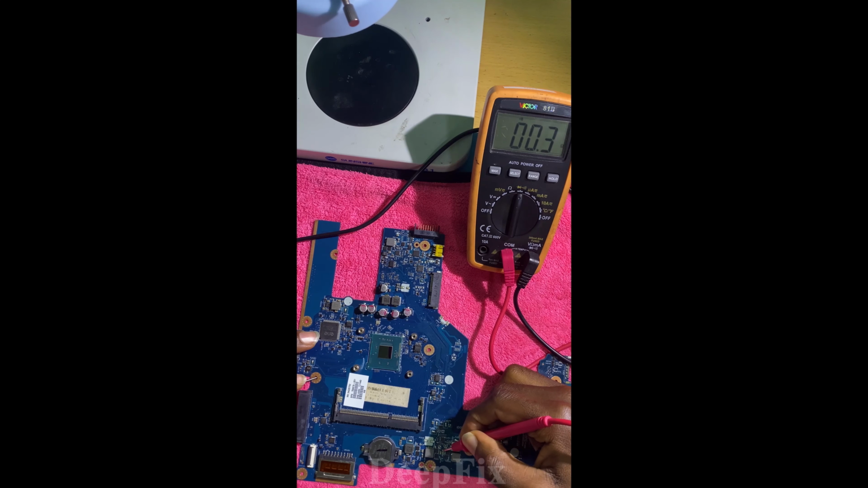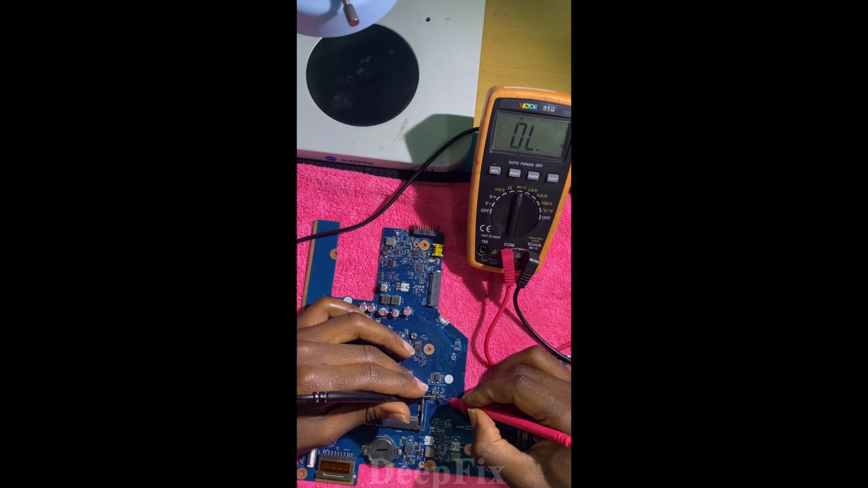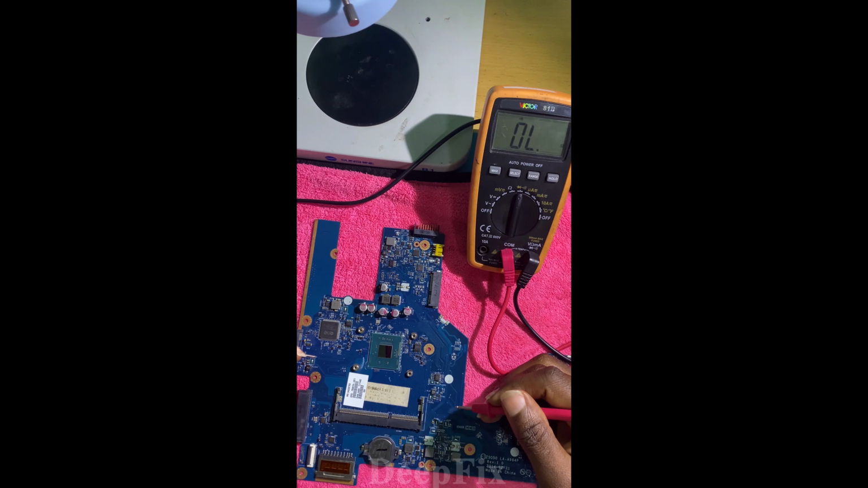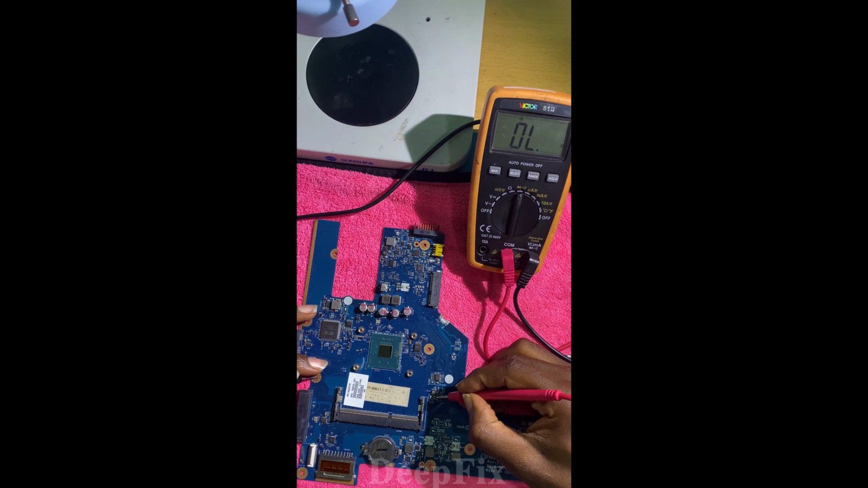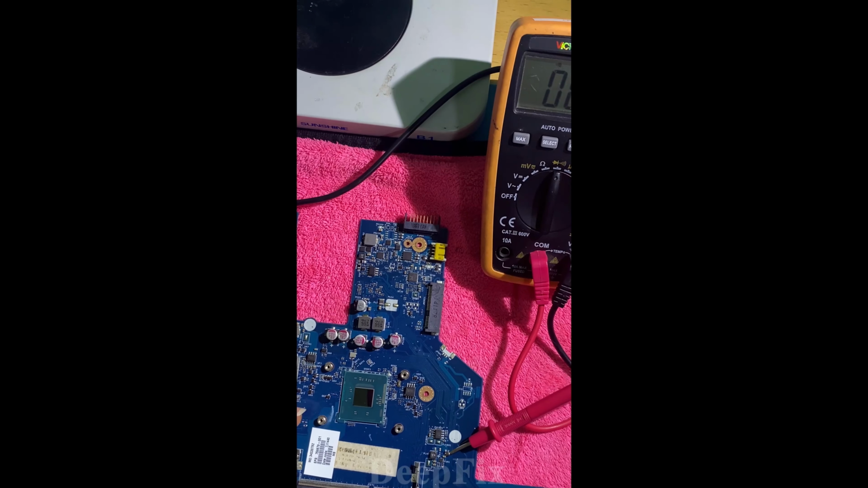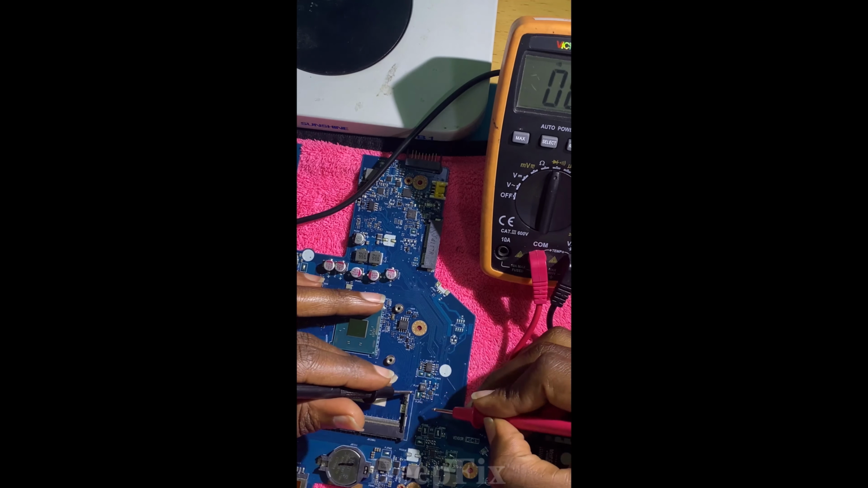As you can see, we have no short here. This is a ground. No short. Here we have no short. But as you can see here, we have a short. You see, 3.1, which is very low. Now we have already identified the shorted component. Our capacitor is shorted. I don't know if you are looking here very well, but this capacitor is shorted.